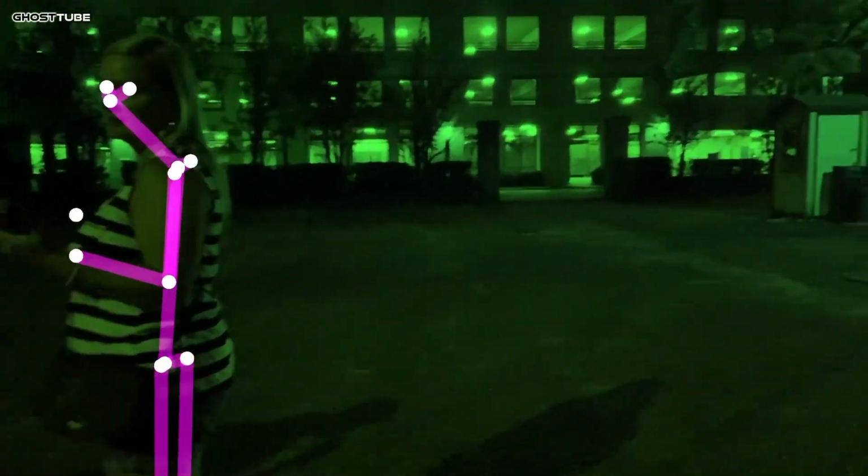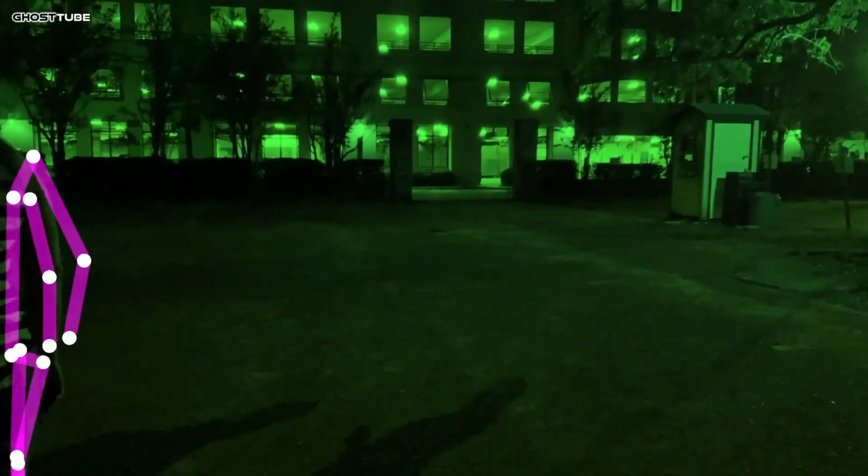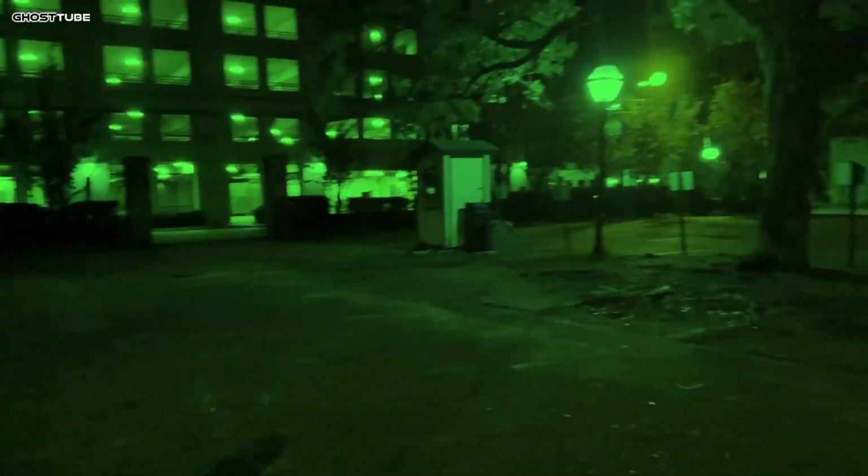Homie is dancing. What do you see dancing?